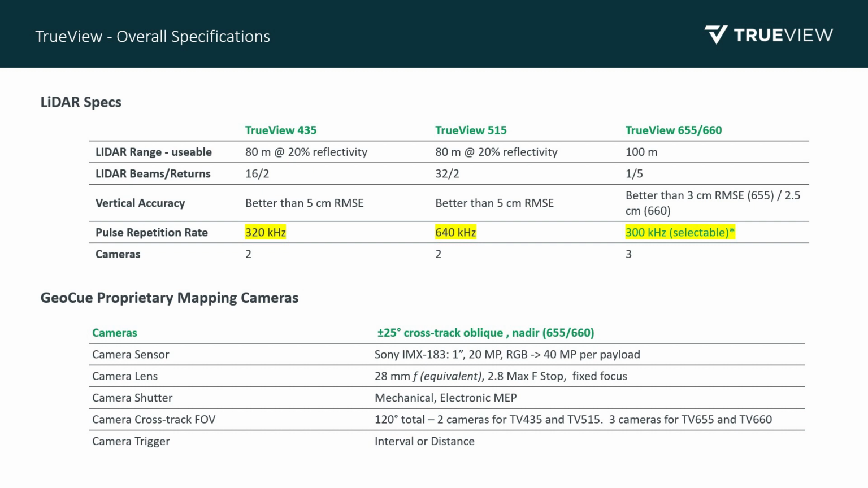So pulse repetition rate. When we're talking about pulse repetition rate, we're just talking about the rate at which it can collect points. So 320 kilohertz means 320,000 points per second. The 515 and the 435, again, are the same basic sensor, but just half the number of beams. So the numbers we see here are what we expect: 320 kilohertz for the 435, 640 kilohertz for the 515, and then for the 600 series, 300 kilohertz selectable.